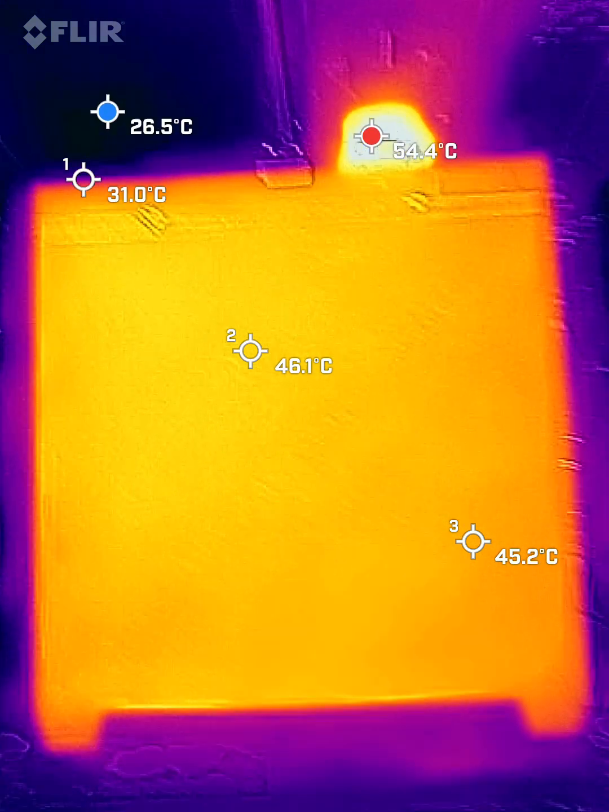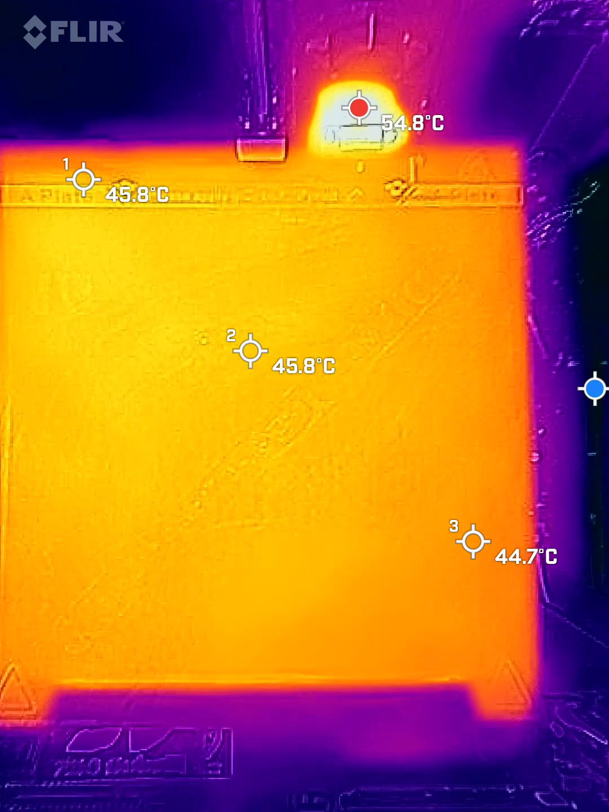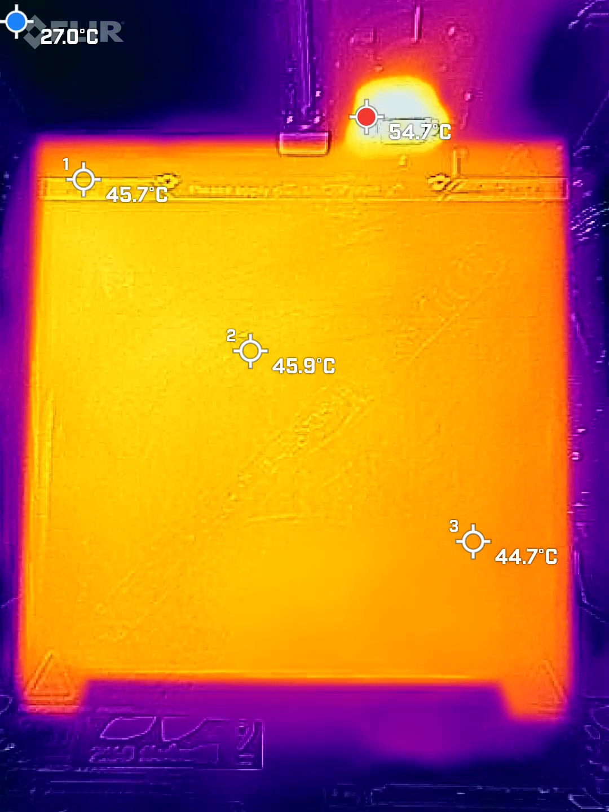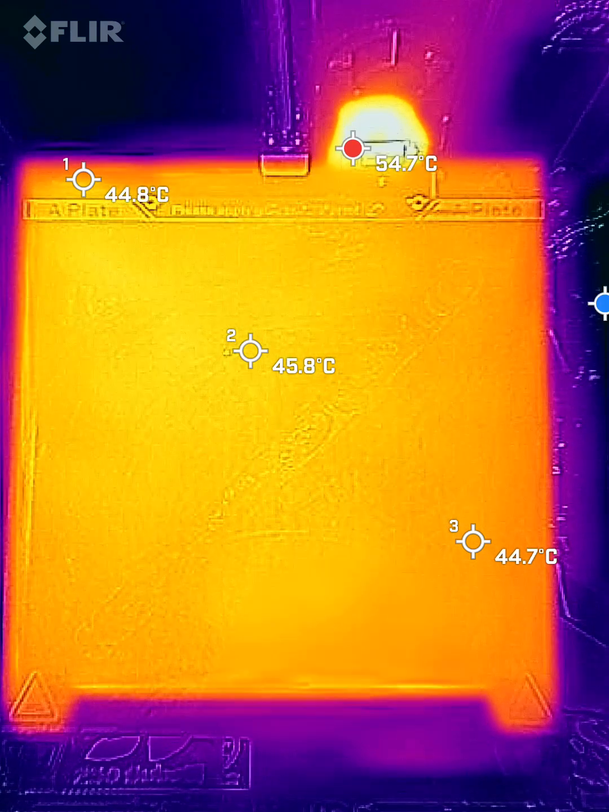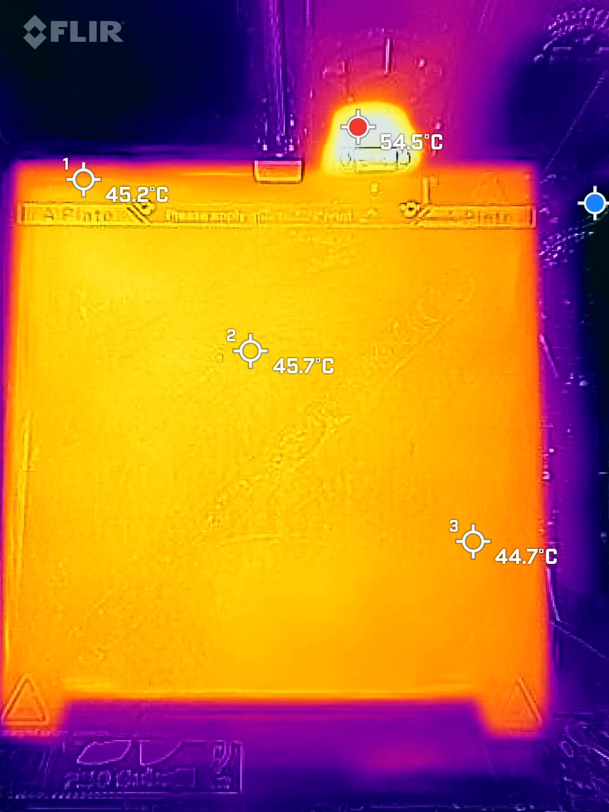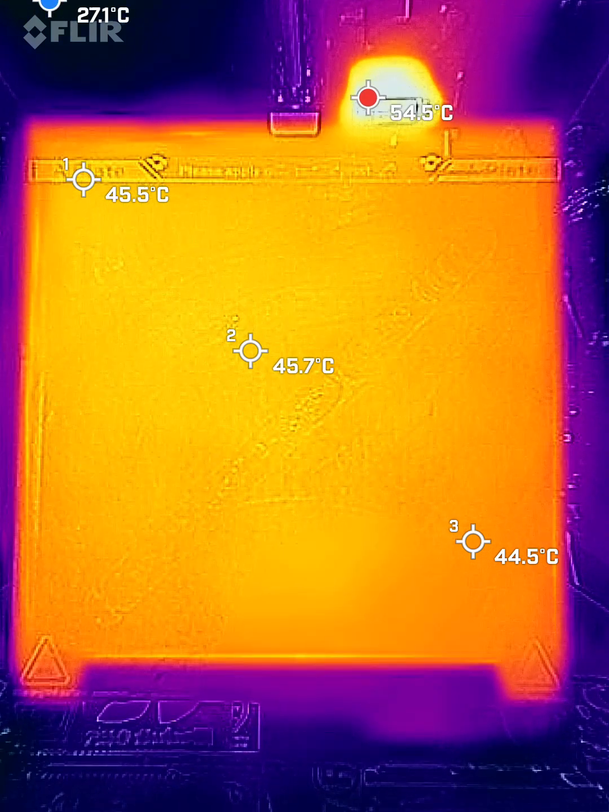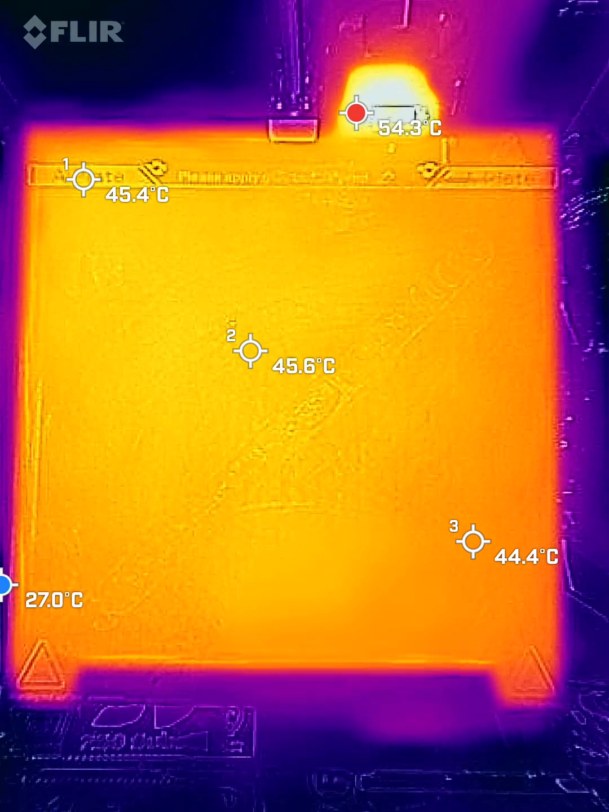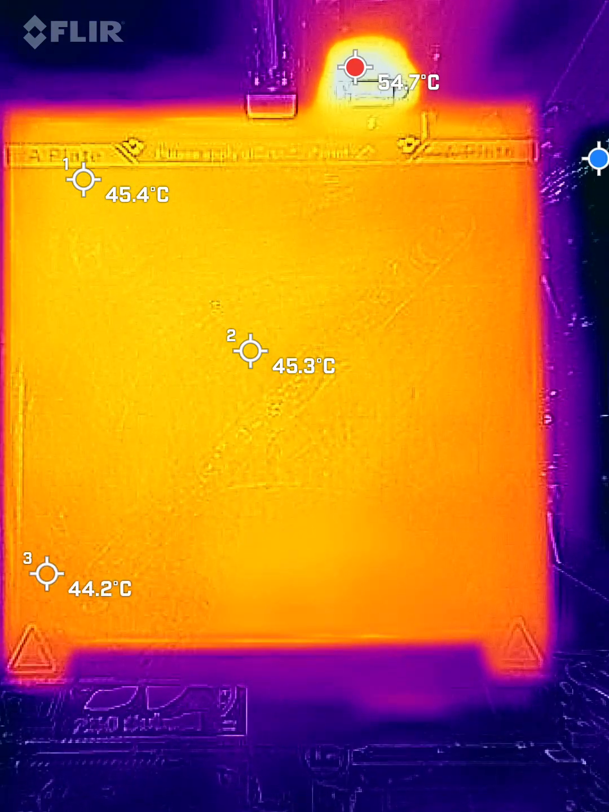I can't read that. You'll be able to read it on the video, because the numbers show up a lot clearer on the actual recording. But on my phone, it's tricky to read the numbers here, because it's white on white on the hotspot. But alright, so this is equilibrium basically, and we are within a degree all the way across. I can't imagine within a degree all the way across is going to give you any difference. Let's go to the other corners.